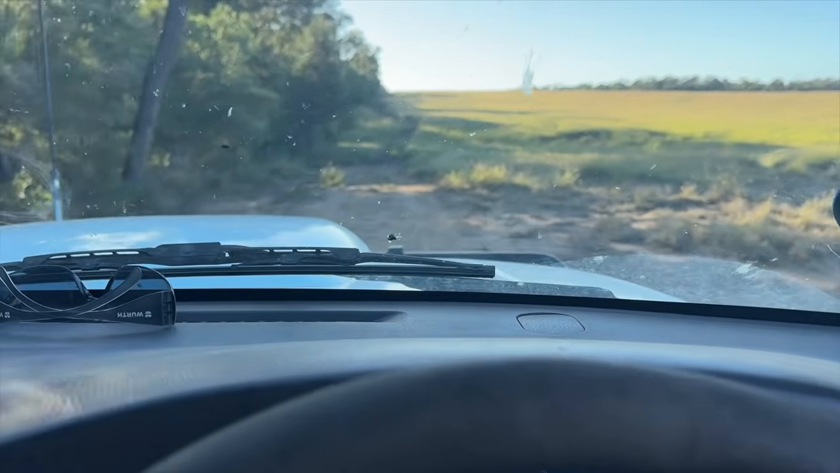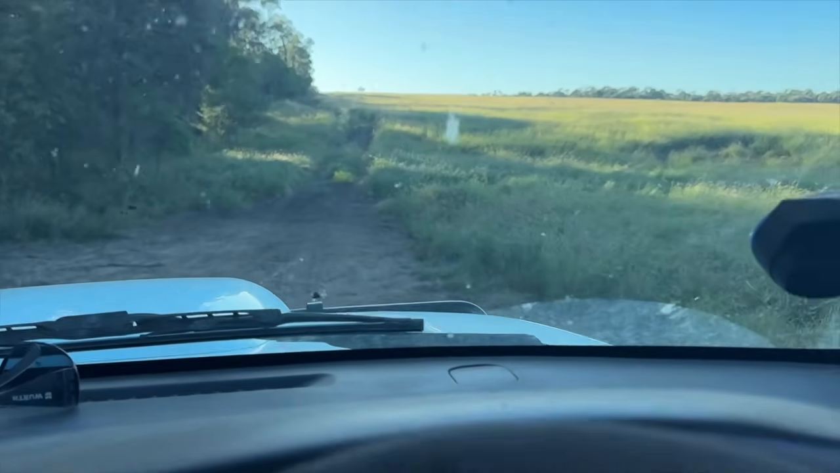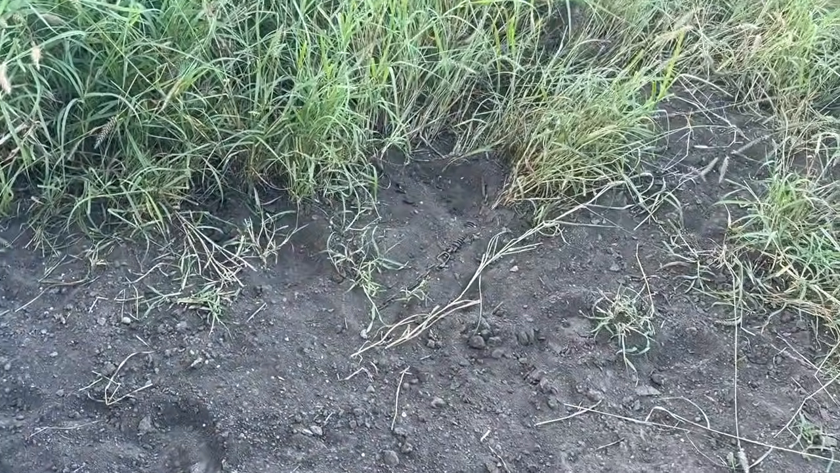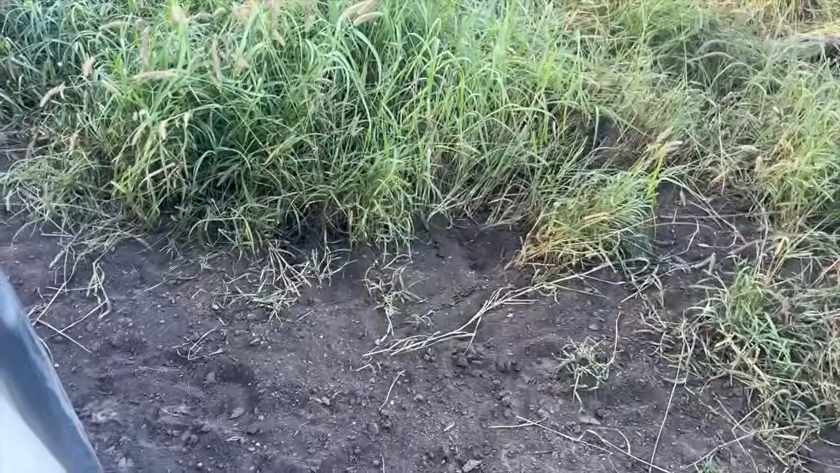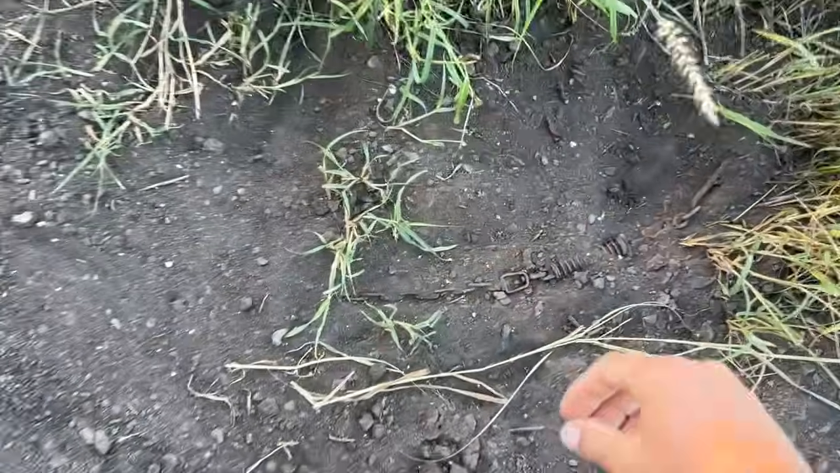Coming up to the last one. There's nothing down here either. Cattle were here again this morning according to the camera. They've walked over the chain and exposed the chain, but they haven't exposed the trap. Just cover that up again.